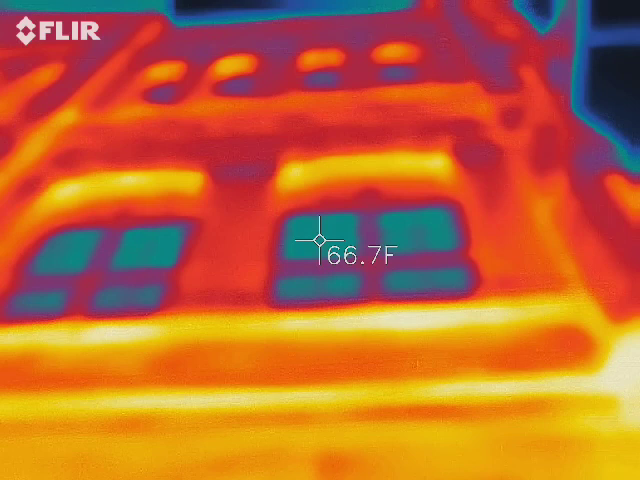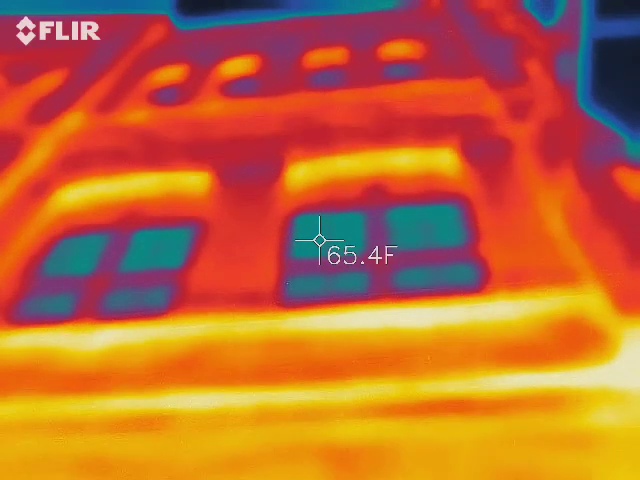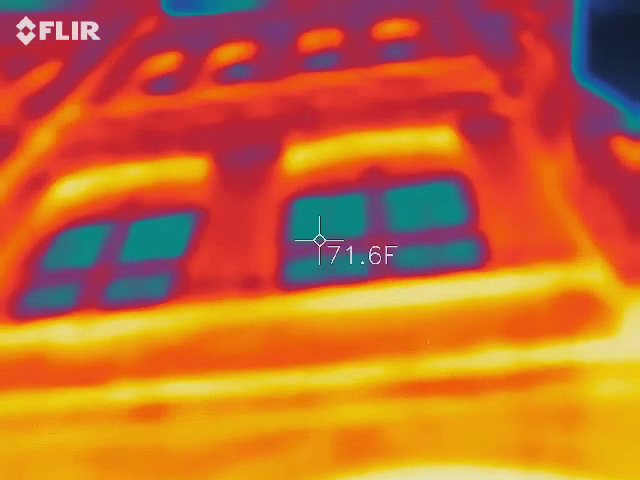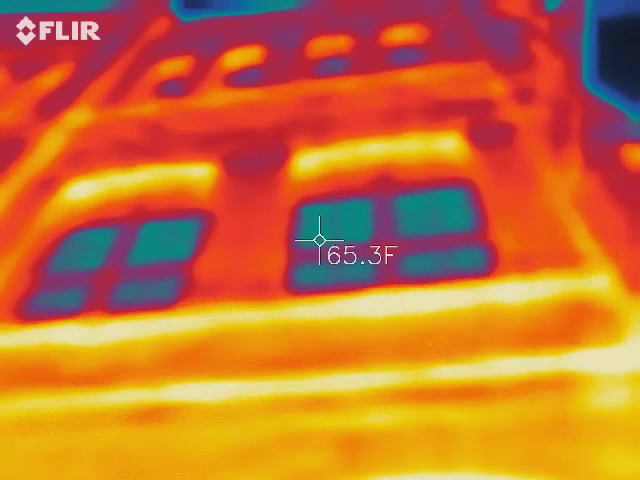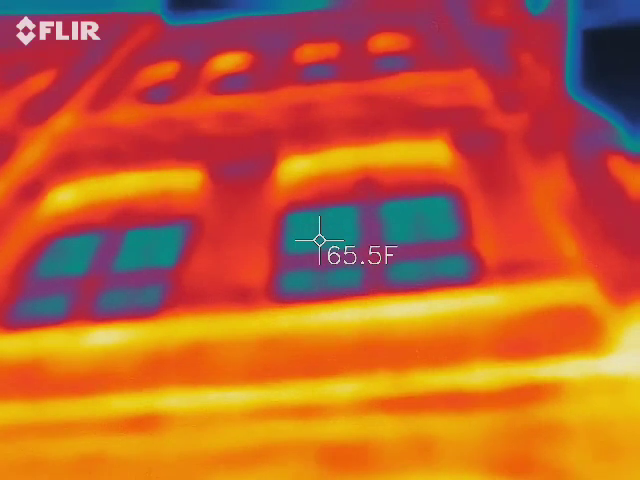Yeah, we're going to let it record for another minute or two. 66? Yeah. What do you have? I had 71. So another interesting little trick I try with this building is you see the stone at the very top, and then the stone about 5 feet down from that. At times, it'll be 30 degrees in difference. I expect 7 to 12 based off the wind coming off the water, but never 30. And it's happened to me at least 5, 6 times.